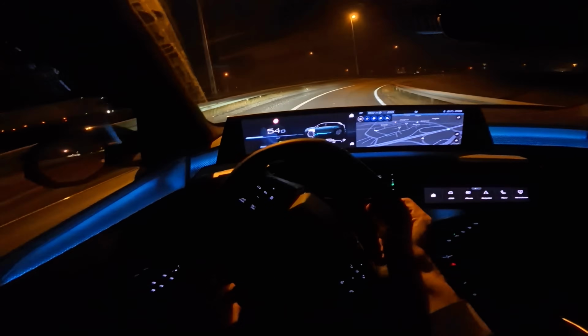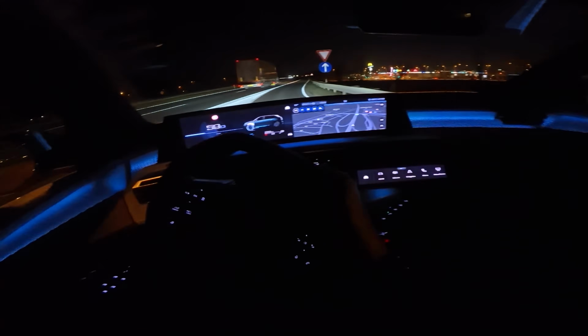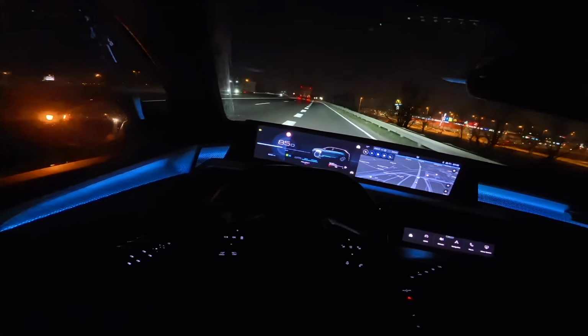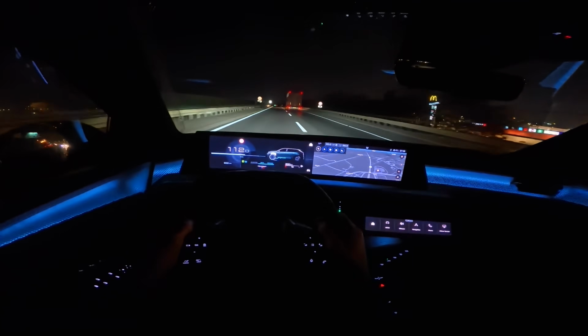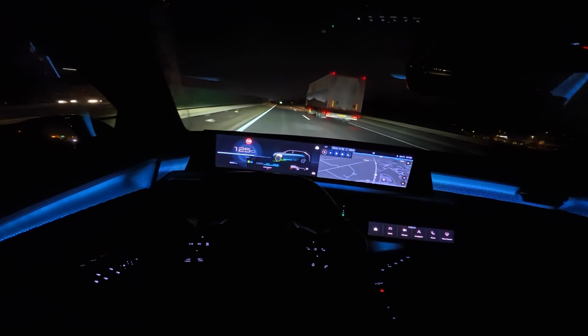I can't do the math now, to be honest. I'm not that good. I'm a little bit dyslexic, but long term this saves you money, and it feels better to drive as well, better performance. Okay, I feel like I've maybe gone a little bit far with this explanation. I've complicated it too much.